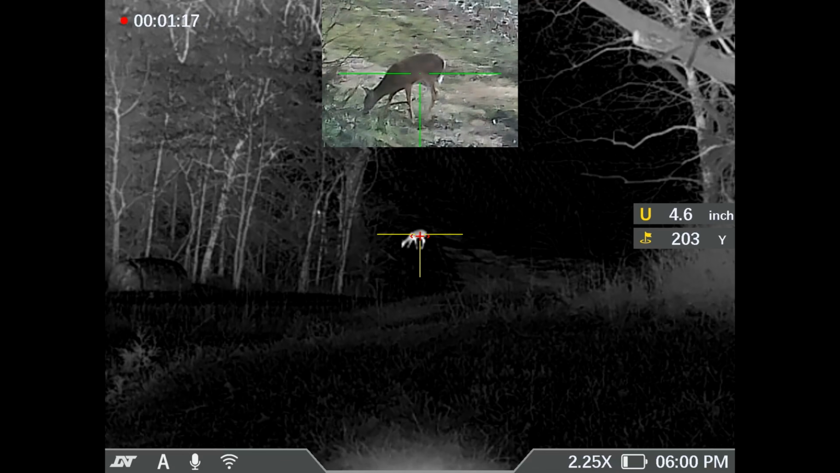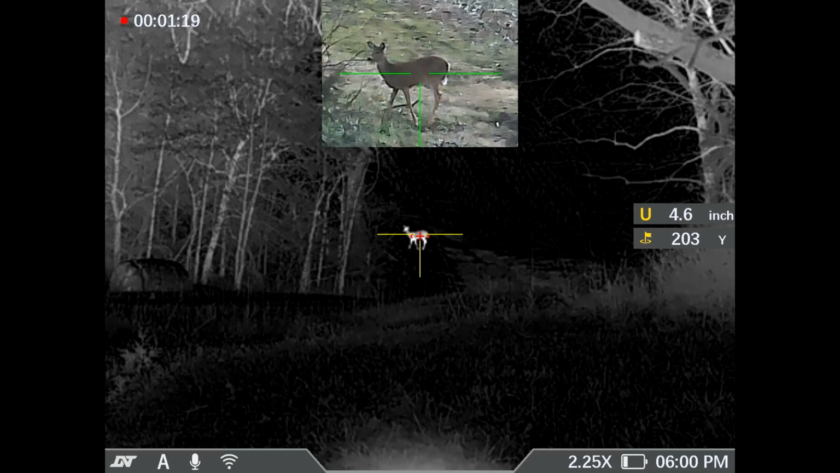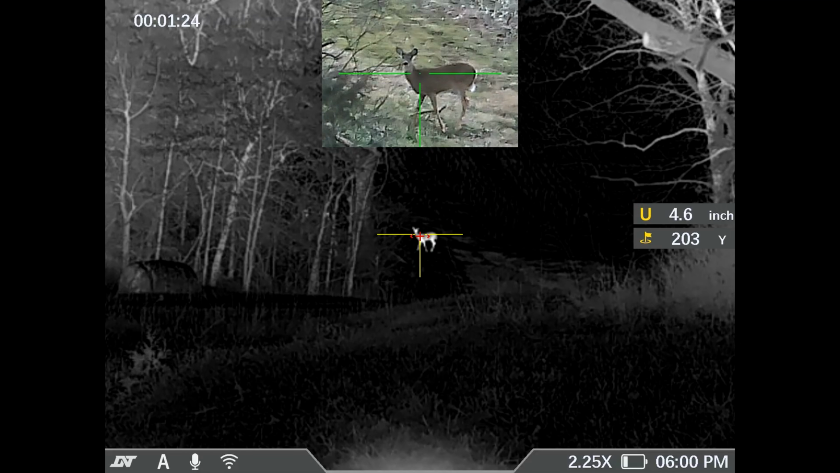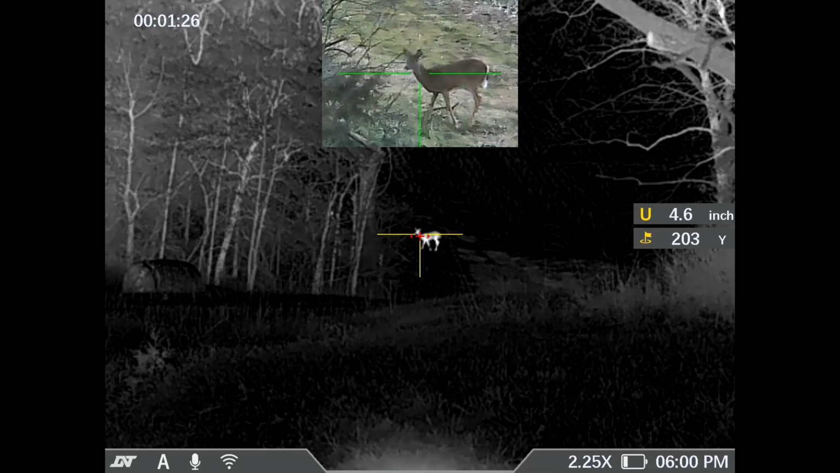But if you normally shoot 200 yards and in, and you want the ability to film daytime, nighttime, you want the thermal, you want it all in one package, I think this scope is a great value for the money.